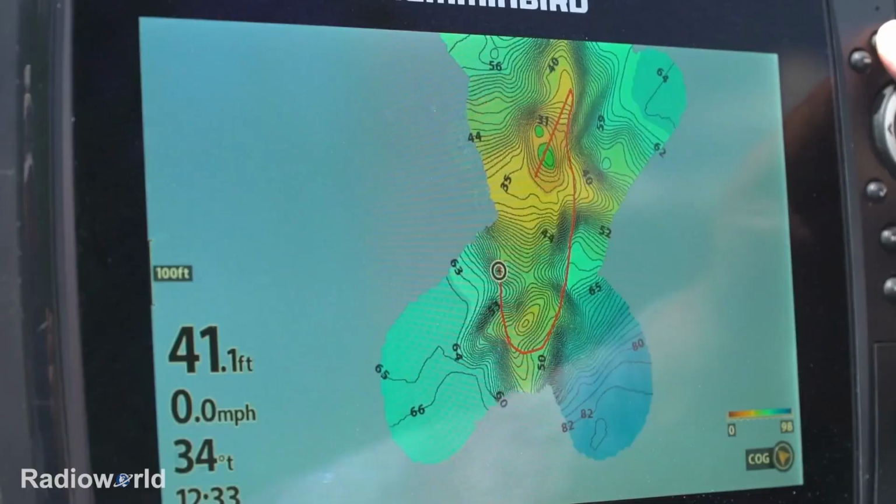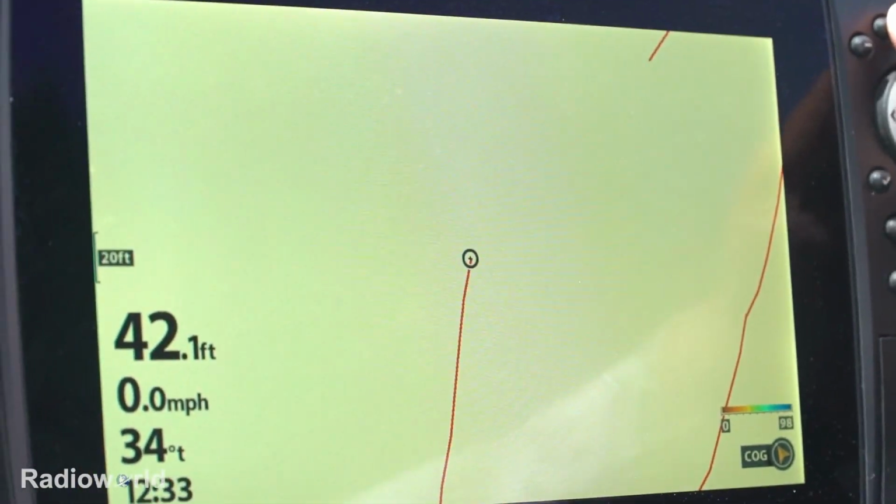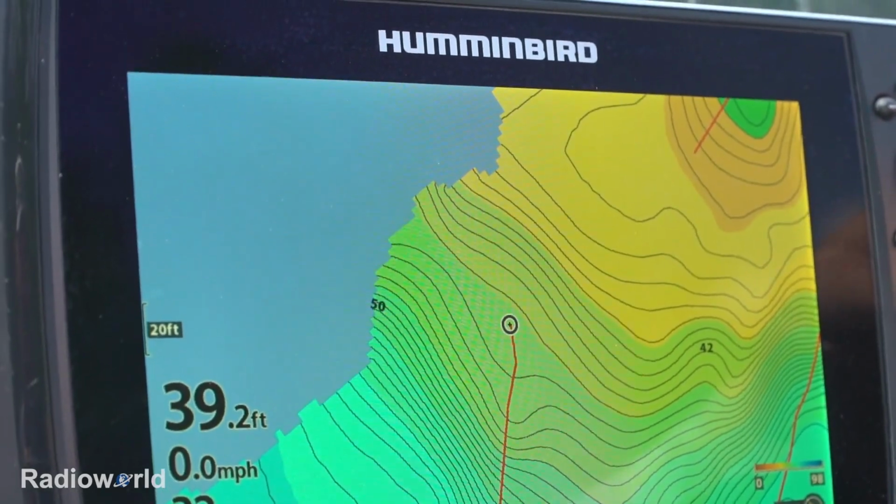If you're fishing deeper water, you want to adjust to that. Always set your depth highlight to the maximum depth of the area you're fishing, and that'll give you the biggest contrast in colors throughout that scale. That'll let you see the contours even better.